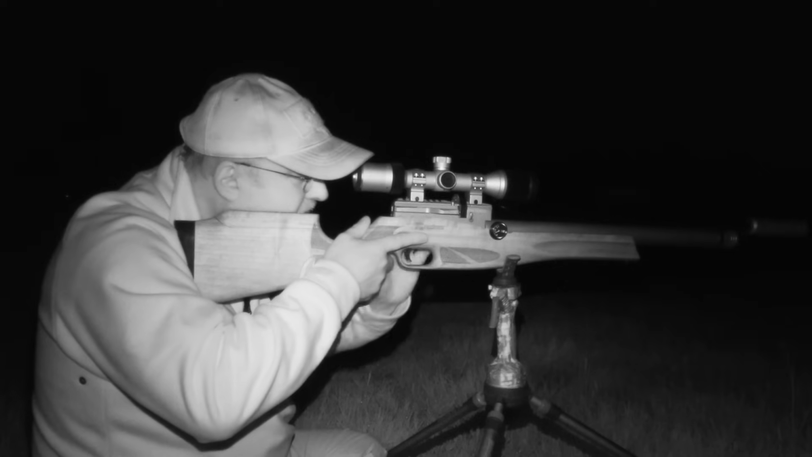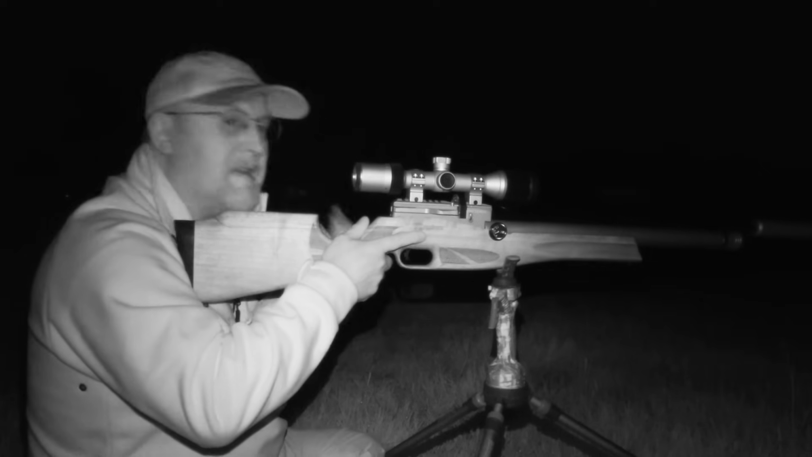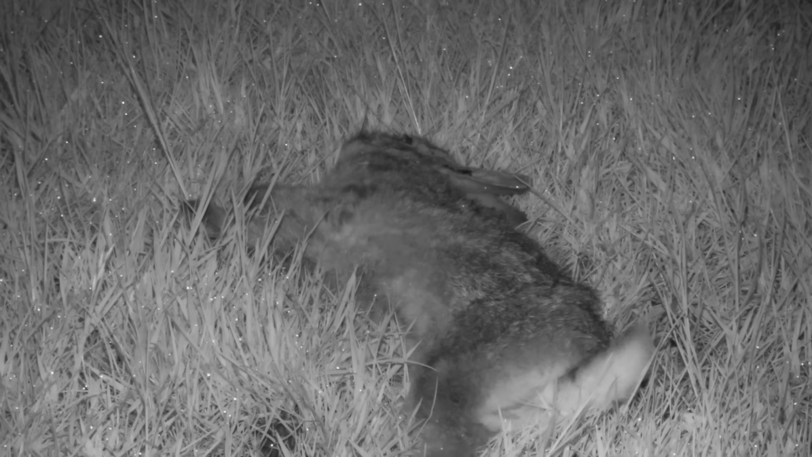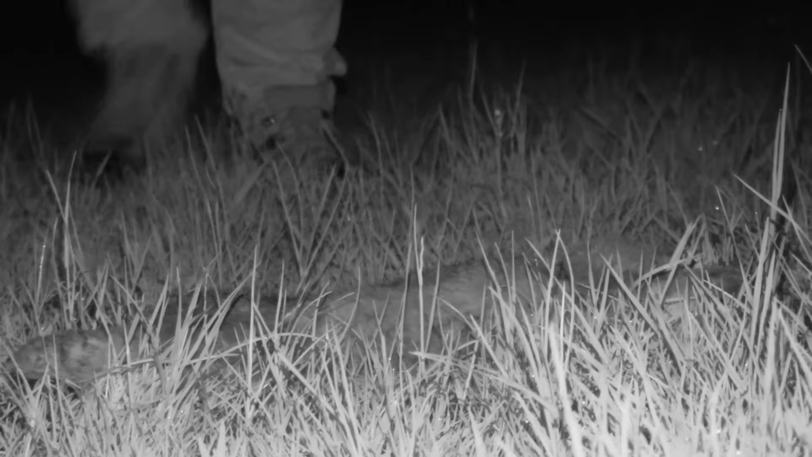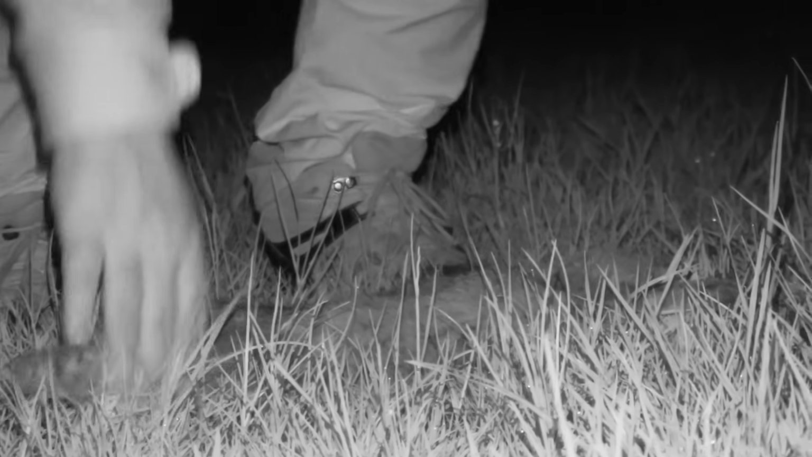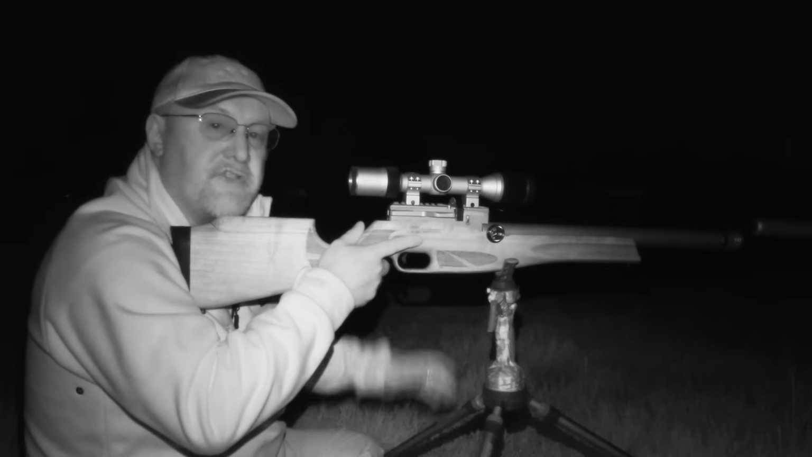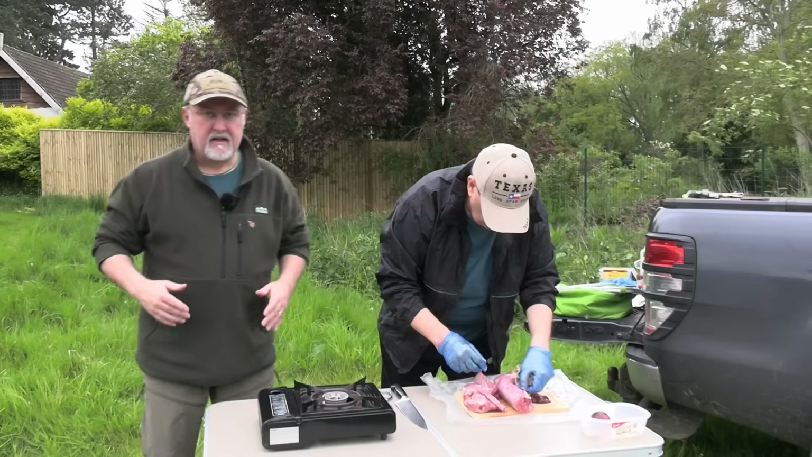Well, that was another really close one, about 20 meters. I think I'm going to call it a night there and go and pick up those rabbits. They're dotted around a little bit. But I'm meeting a mate of mine, Paul, in the morning, who's a professional chef, and he's going to show me how to prepare and cook a rabbit in the field. So yeah, stay tuned for another couple of minutes.